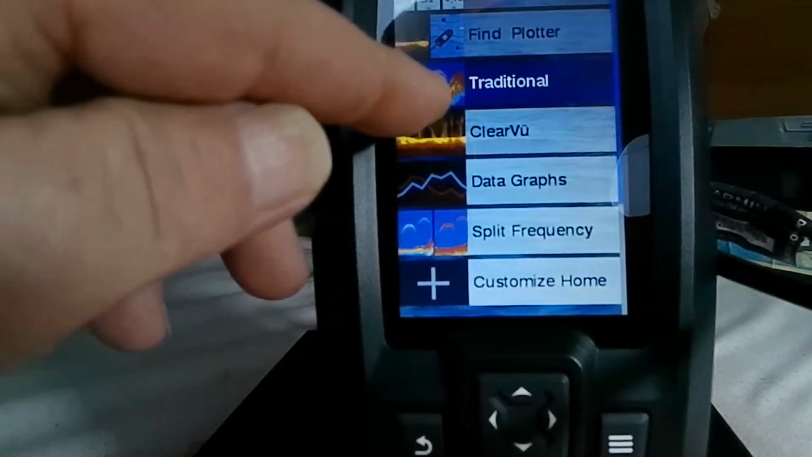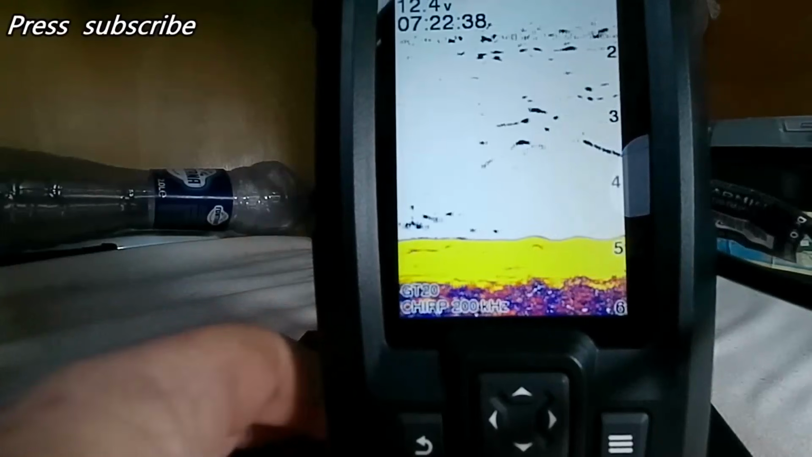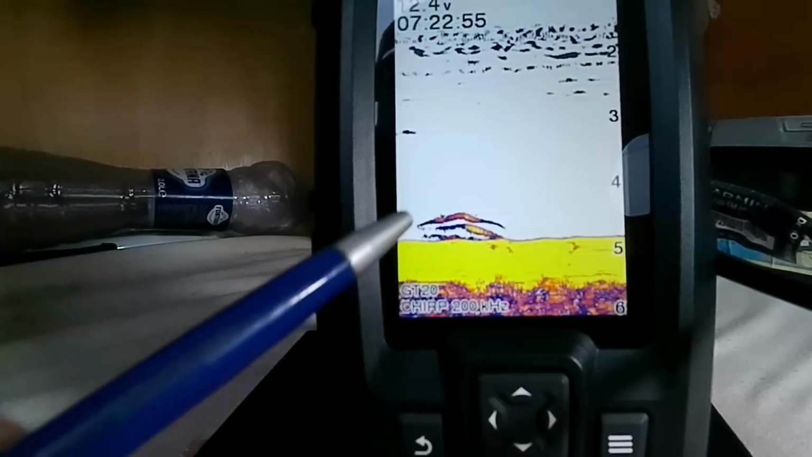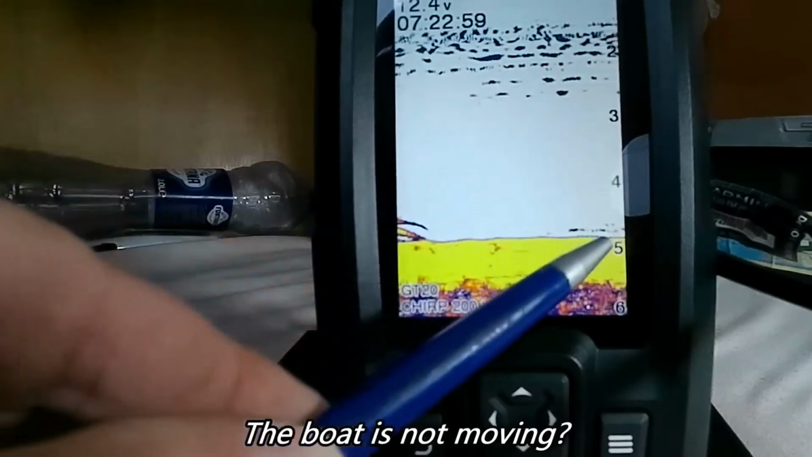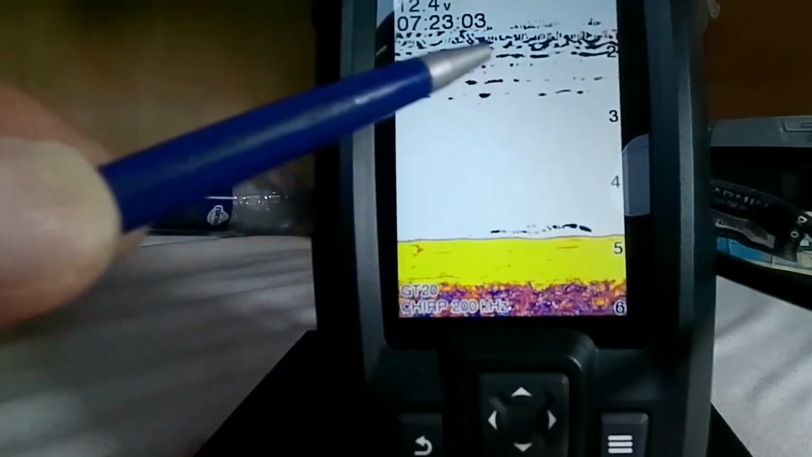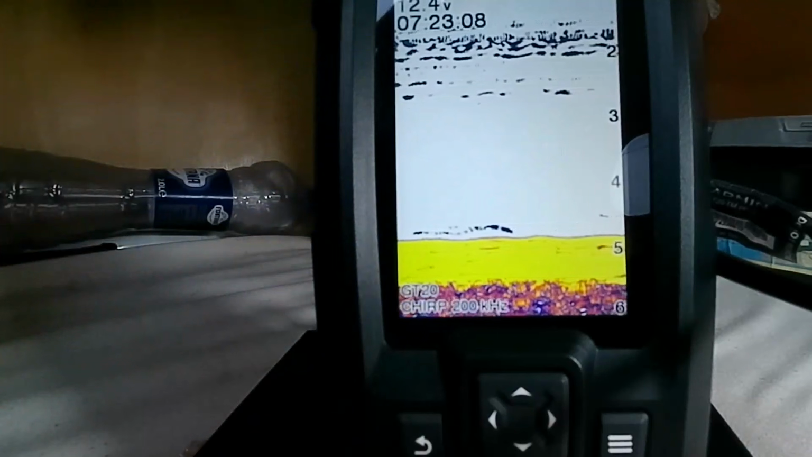I'm going to go straight into traditional over here. I'm going to use the arrow button. Remember, I am on my boat and I am stationary. I'm not moving. So these fish, instead of giving the traditional arch, they're going to give a long line like this because I'm not moving.